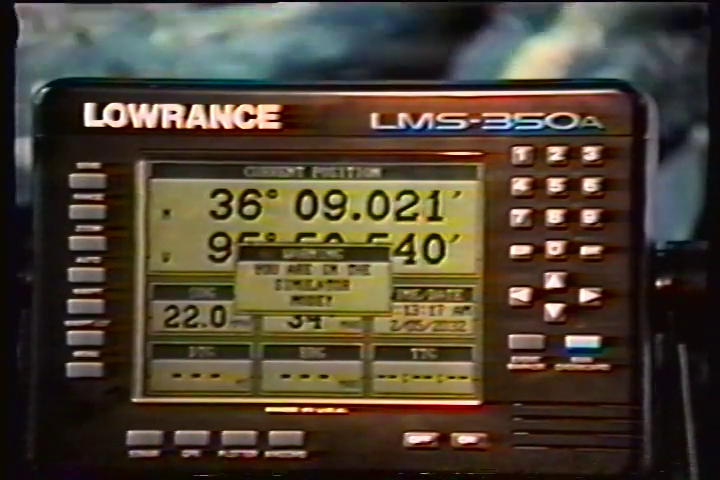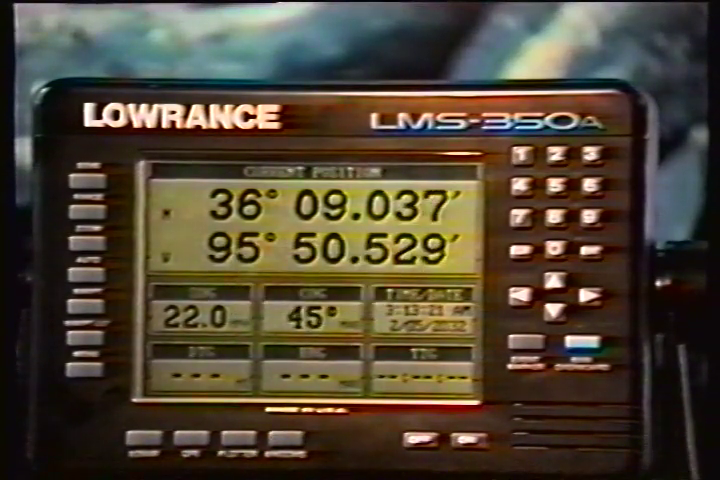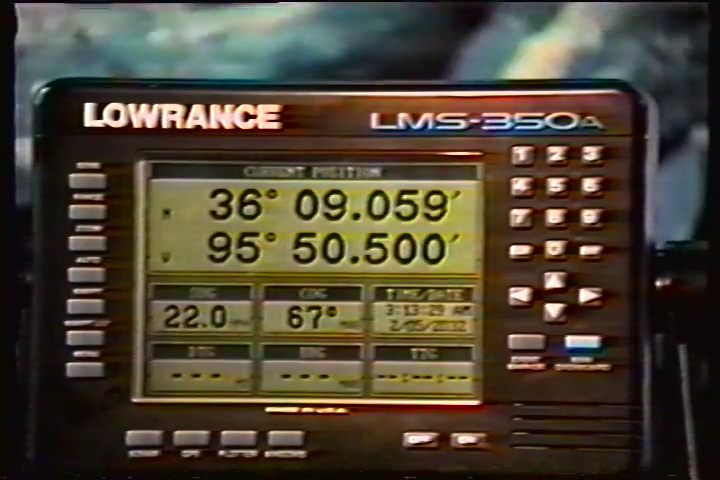Your present position shows at the top of the screen in latitude, longitude coordinates. This is shown in degrees, minutes, and thousandths of a minute. Please note that you must recall a waypoint to use the bearing, distance to go, and time to go displays.